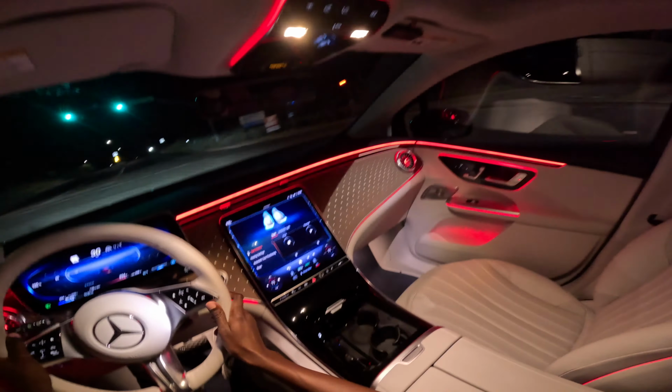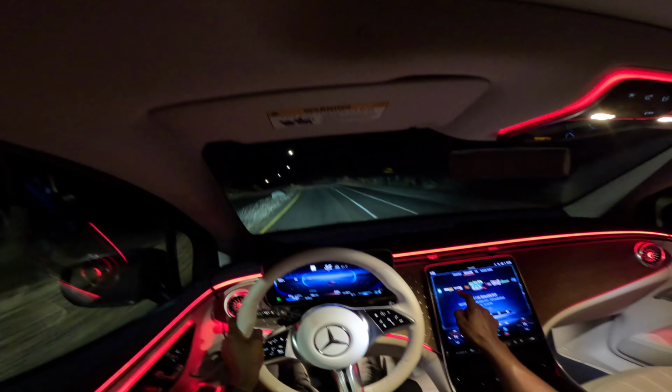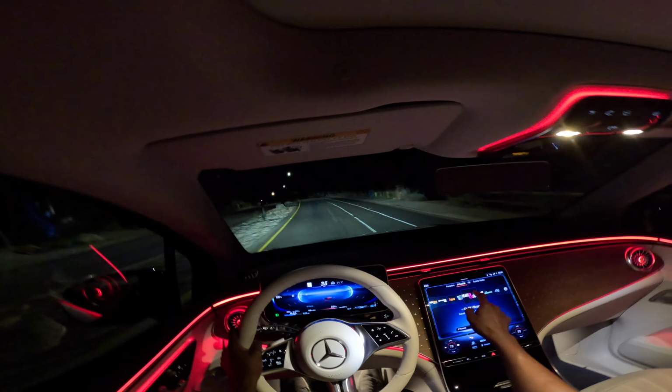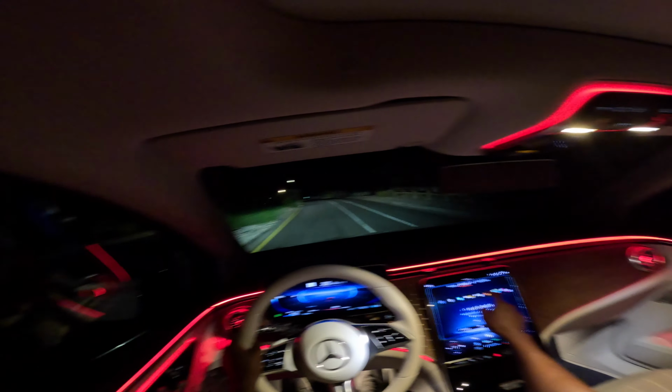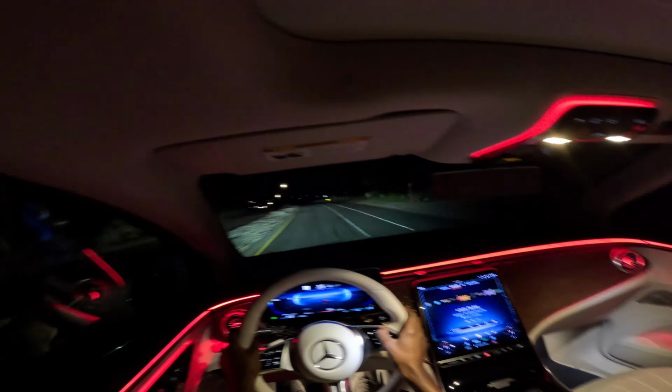And then other than that we have a radio menu here. This car has Sirius XM radio, favorites, and you can just swipe these options left or right. Very fast, intuitive system here, second generation, and I love the icons and how they show.